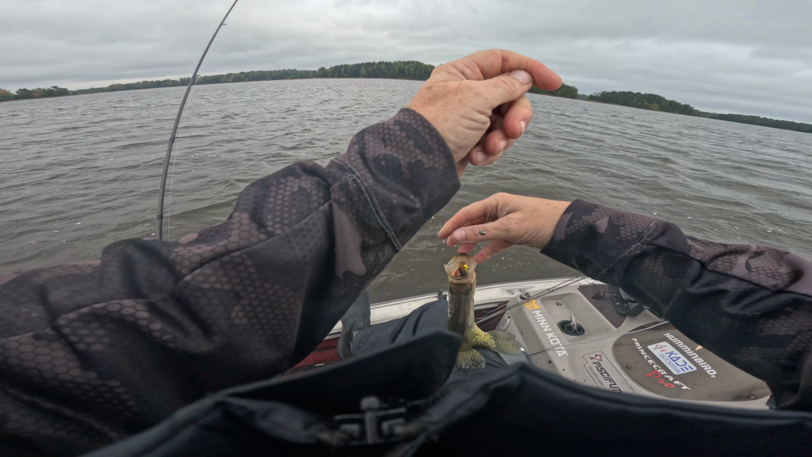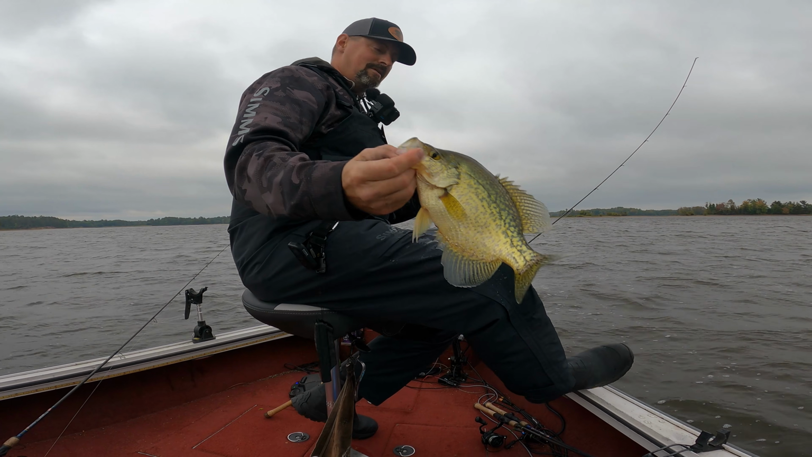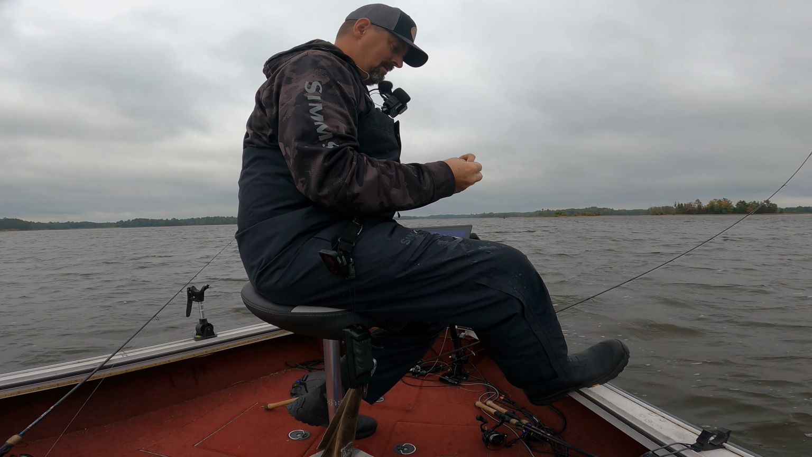There's another solid fish. I'm just busting up a crawler and pitching it at this brush pile.